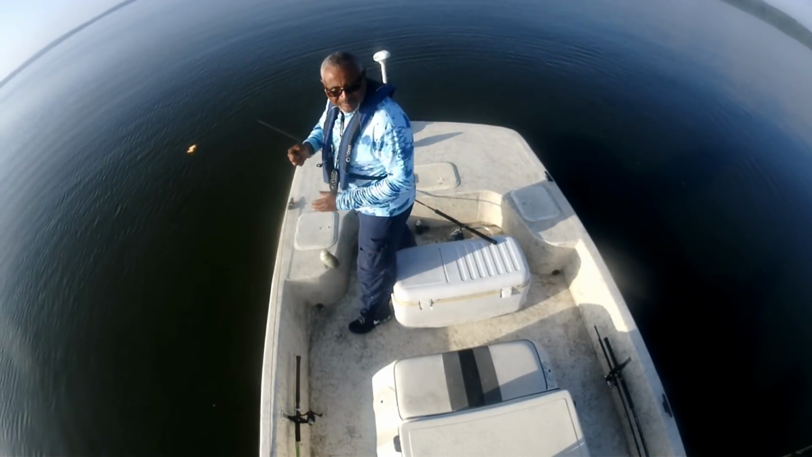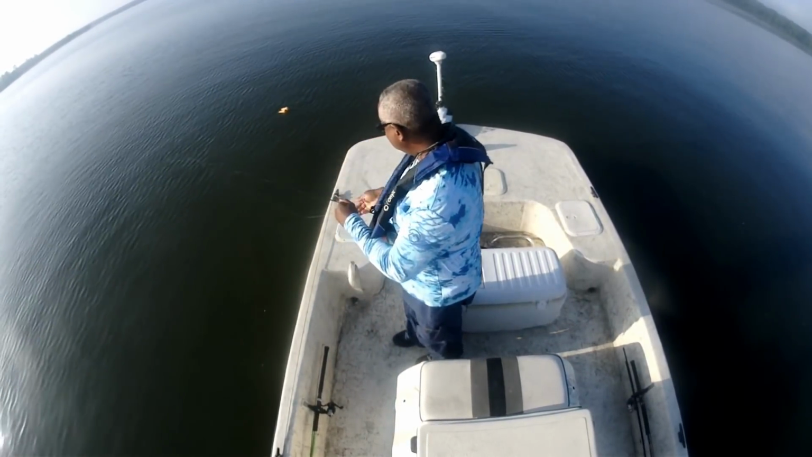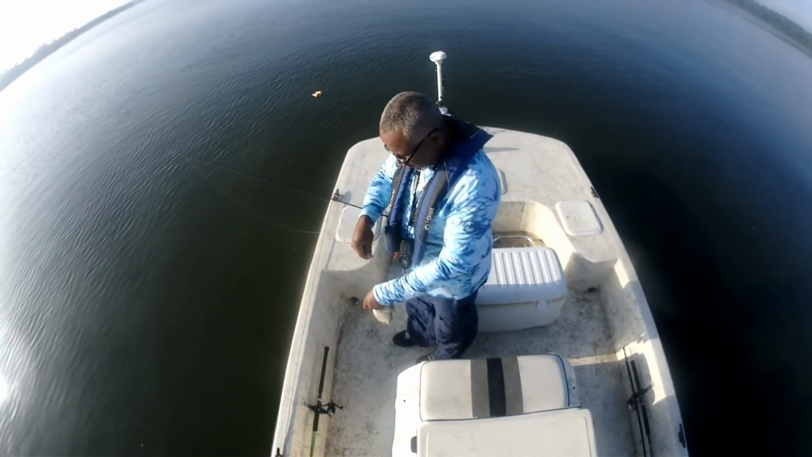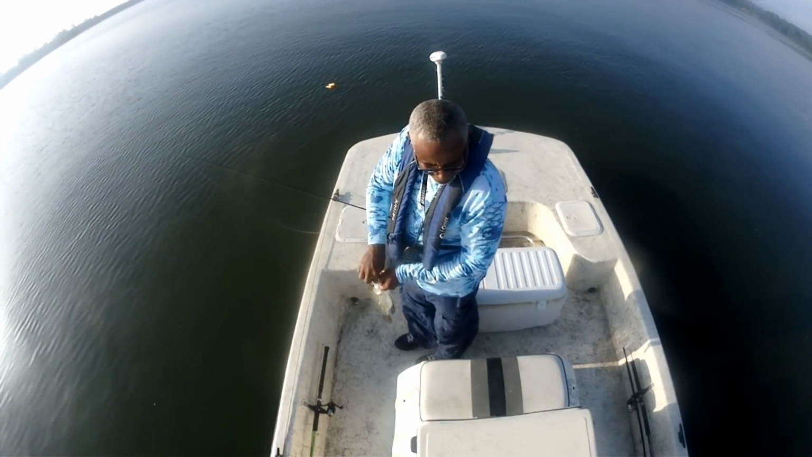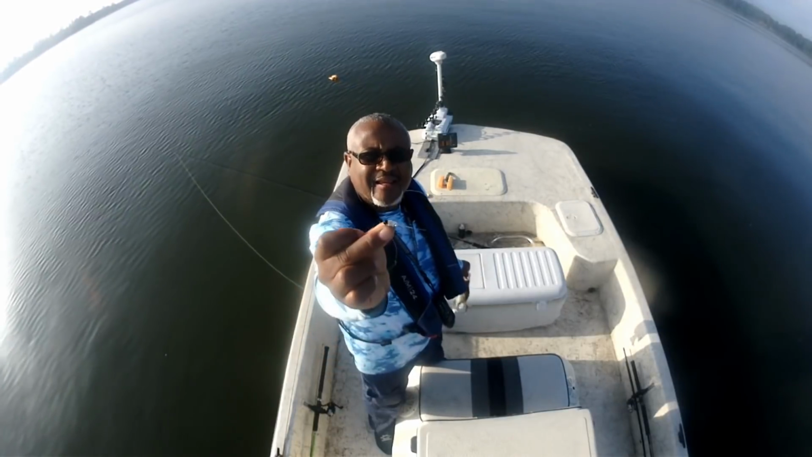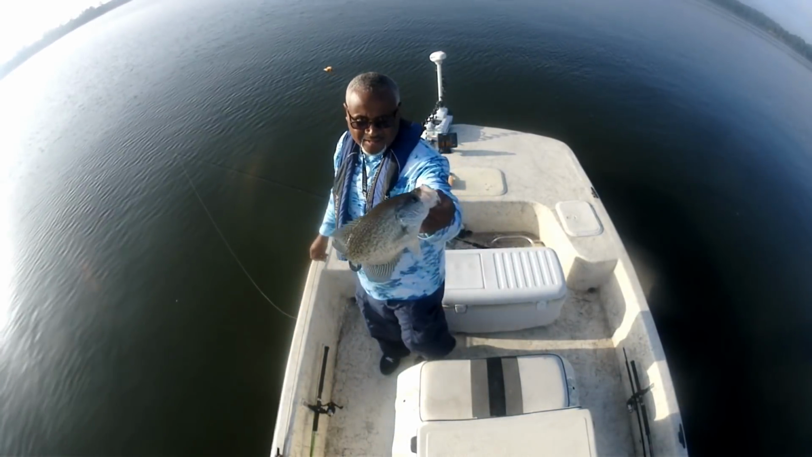Well, folks, live action, very first drop, old slab crappie. Very light winds this morning, and using little old bitty 1/32 blackhead, white body, white tail jig. Bam!